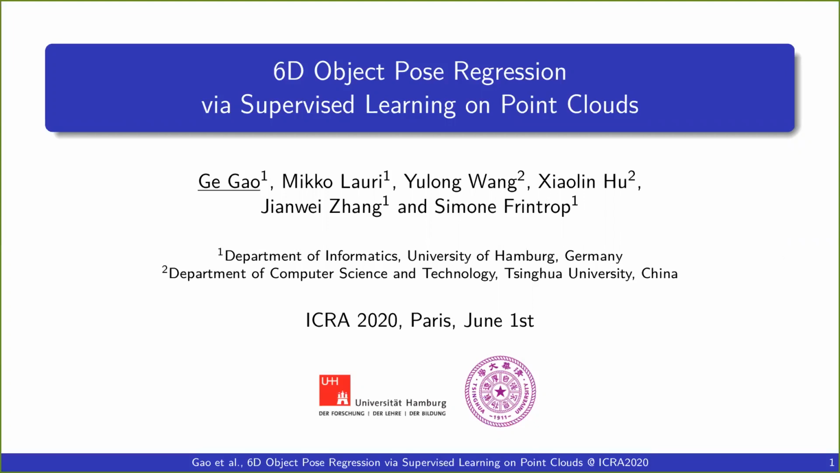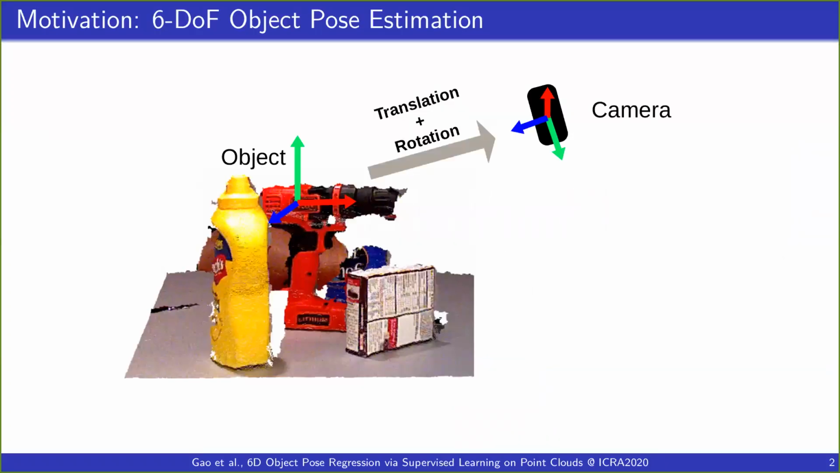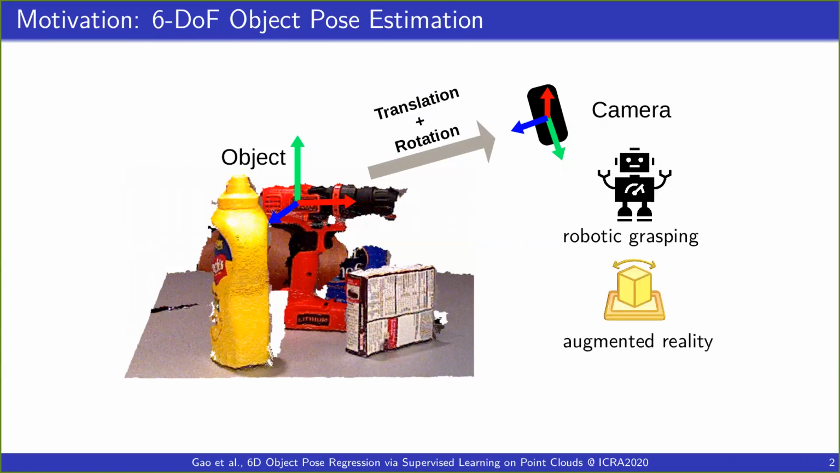The topic for this talk is 6D object pose regression via supervised learning on point clouds. The task of 6D object pose estimation is to find the relative translation and rotation between a camera and a target object. If the camera is mounted on a robot, then this is an important subtask for robotic grasping. And if the camera is mounted on a mobile phone or a head-mount display, then this is an important subtask for augmented reality.